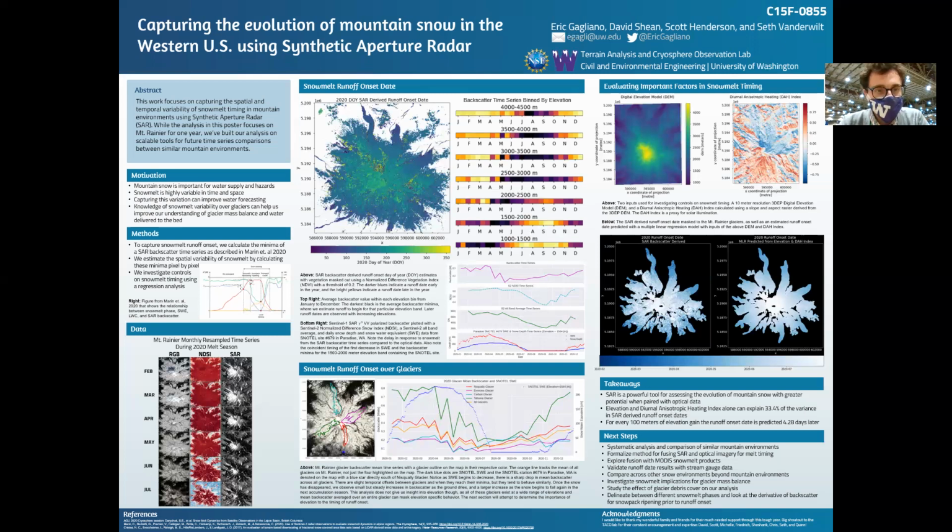So for the methods section, to capture snowmelt runoff onset, we calculate the minima of a SAR backscatter time series, as described in this wonderful paper that this figure is from. What we do, though, is we estimate the spatial variability of snowmelt by calculating these minima pixel-wise. So going pixel by pixel, and for our entire time series, calculating the minima. And additionally, we investigate the controls on snowmelt timing using a regression analysis. So we'll look at two factors that we'll talk about soon against our snowmelt runoff onset date map that we produce using the SAR backscatter minima in our time series.